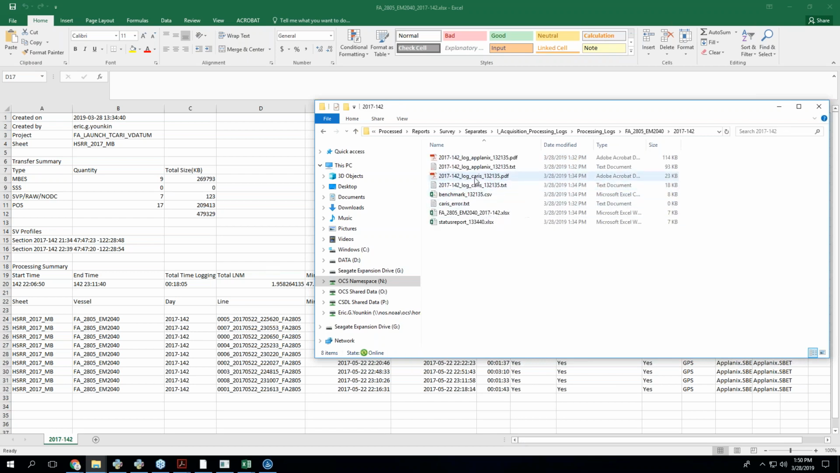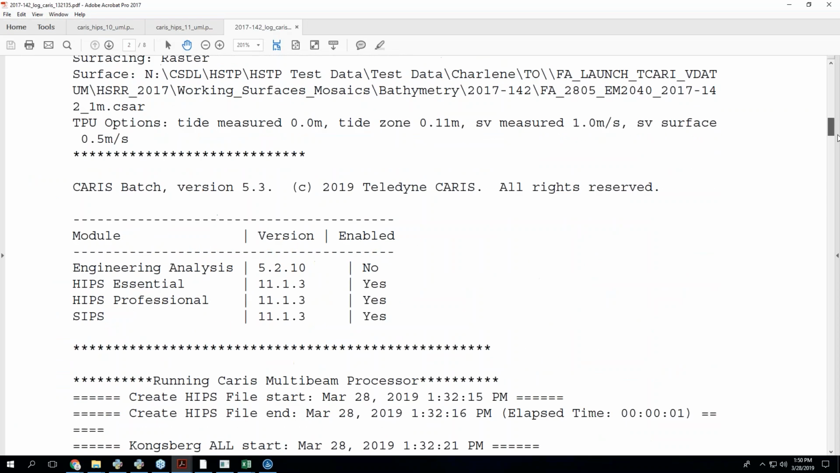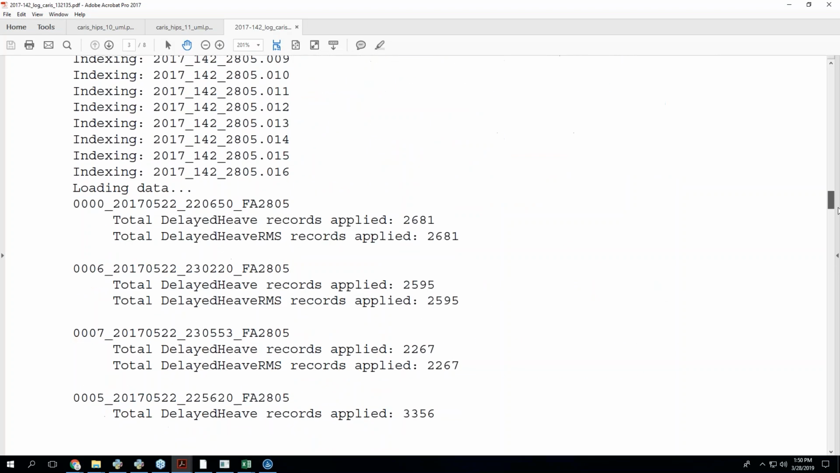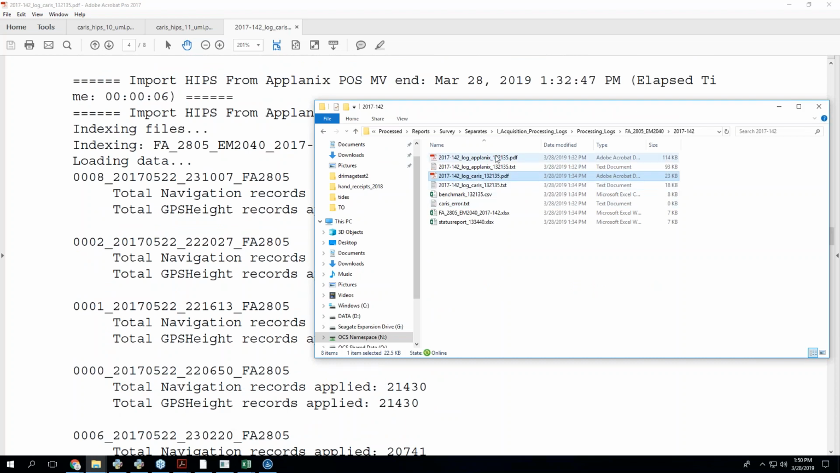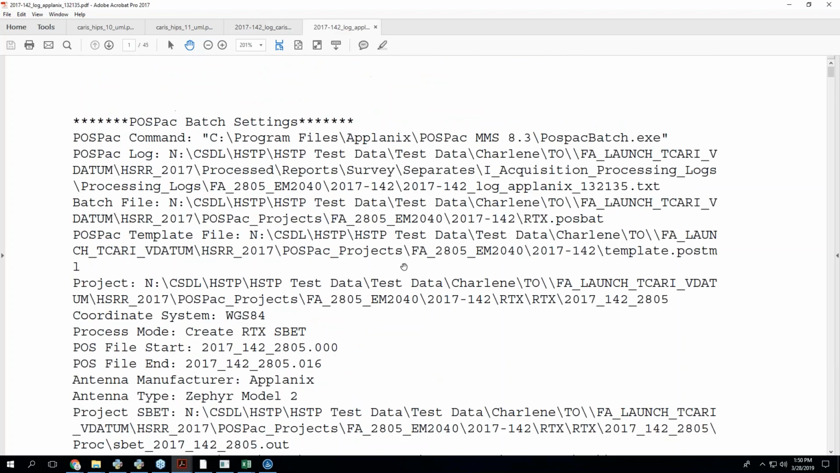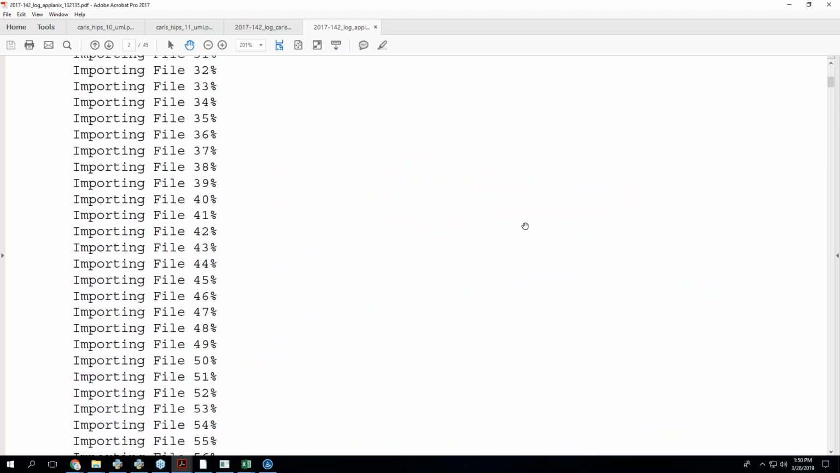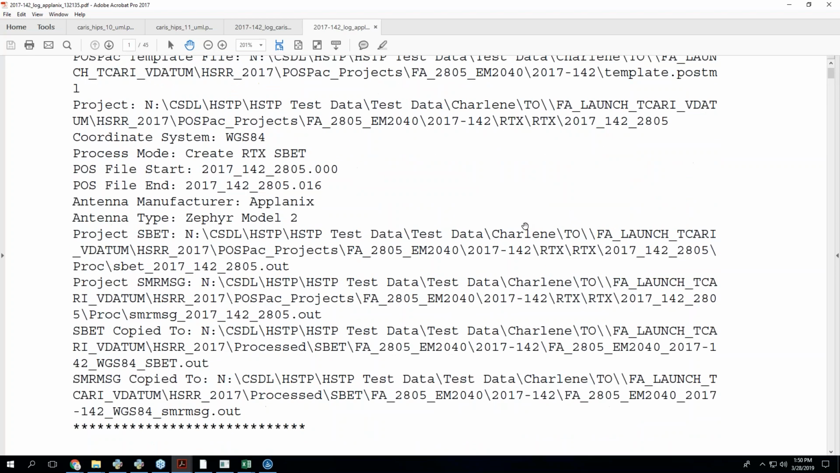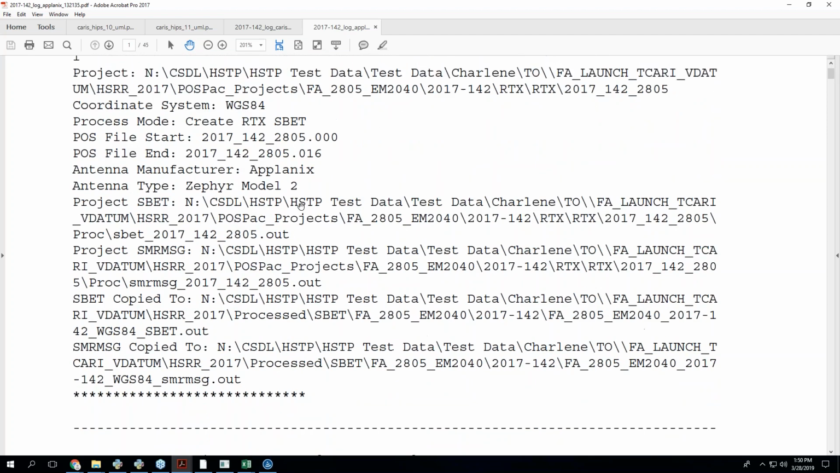And then the log Keras is everything that spits out in Charlene super fast. It's all going to be in here. And then, okay, I'll leave that. The log of Planix is everything that spits out when you process your POSPAC batch thing. And I log the settings too, because I think it's useful.